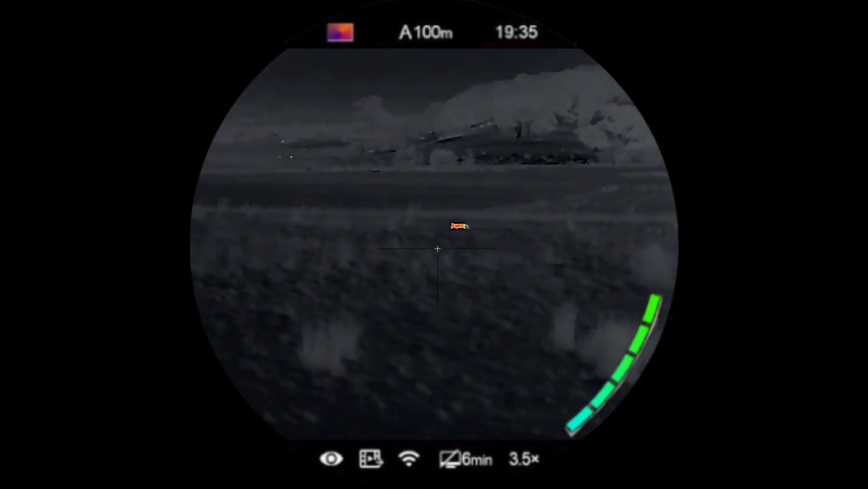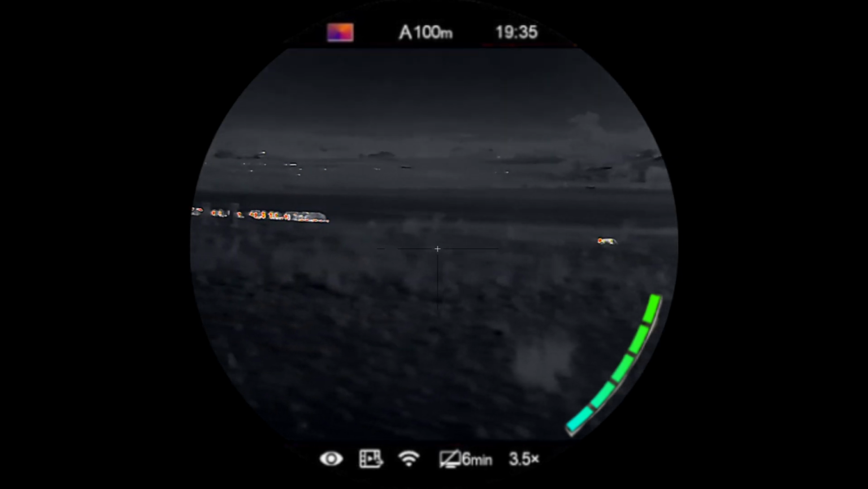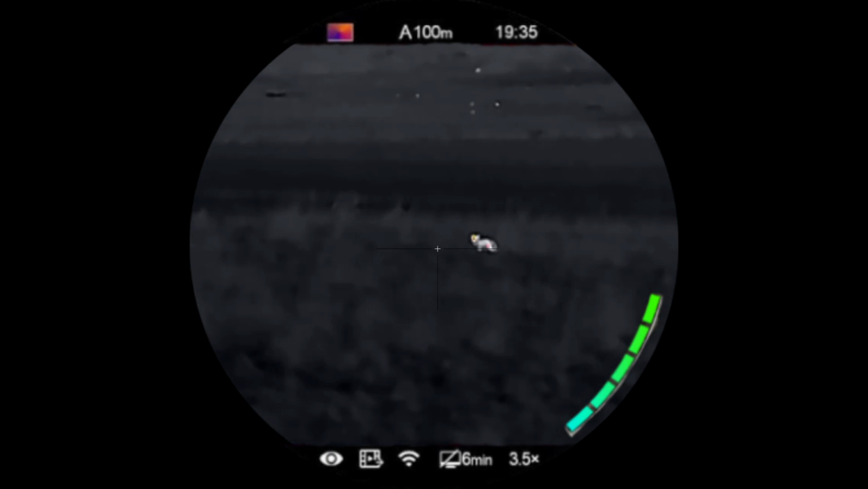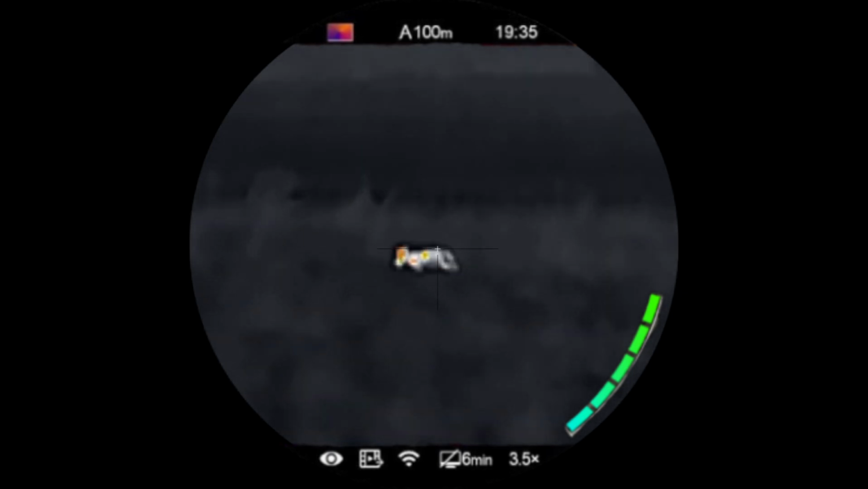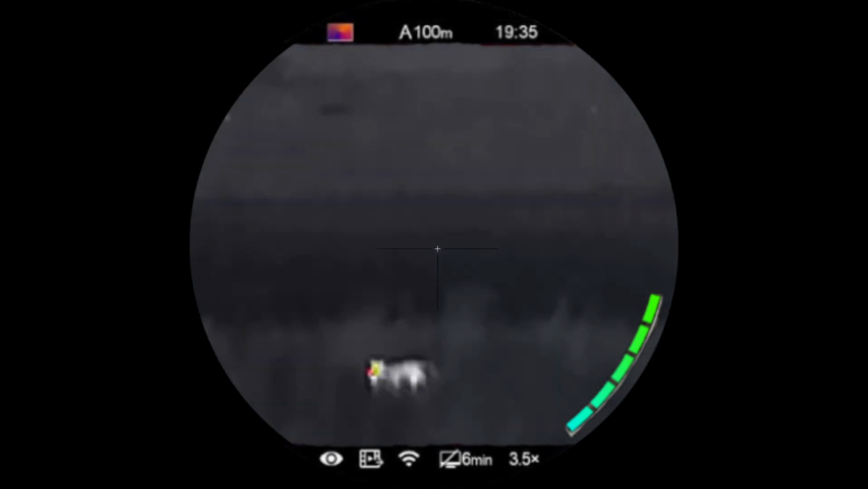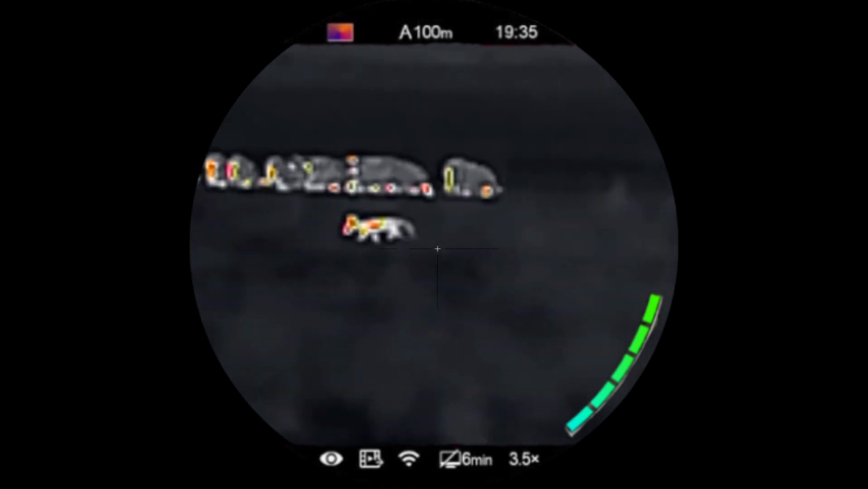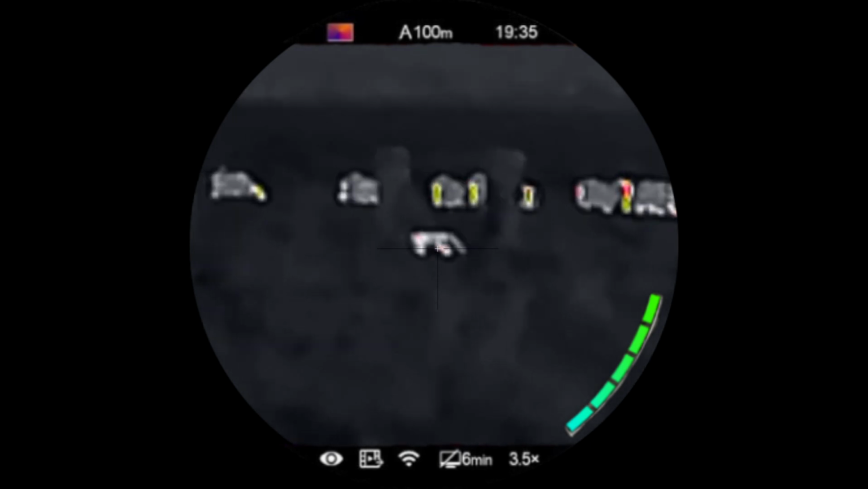He's heading for some sheep. Damn, I'm not going to be able to take that shot. Damn, I'm going to have to wait. Don't go towards him, come on.